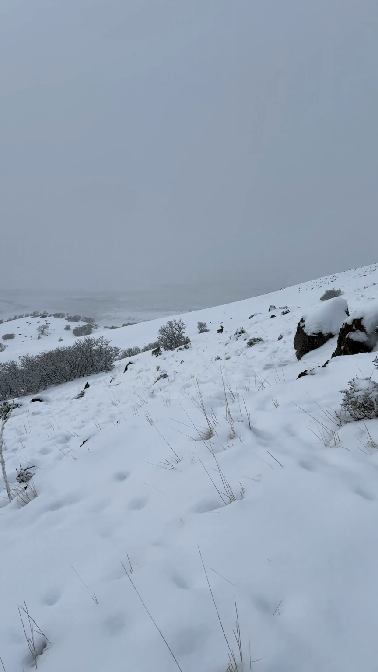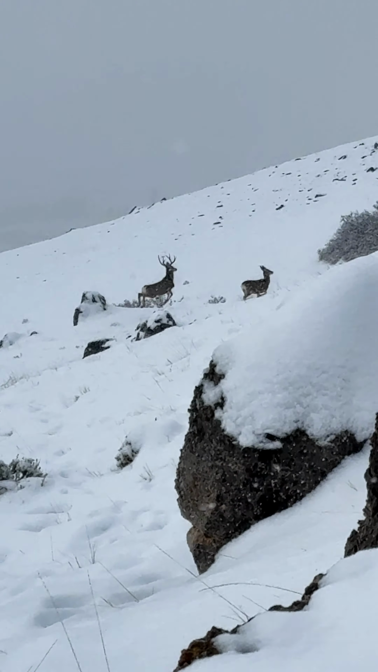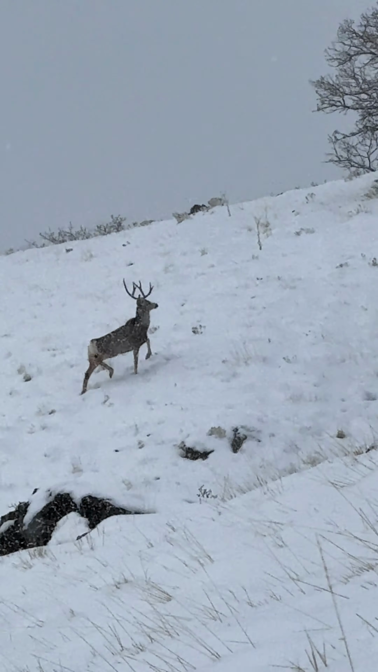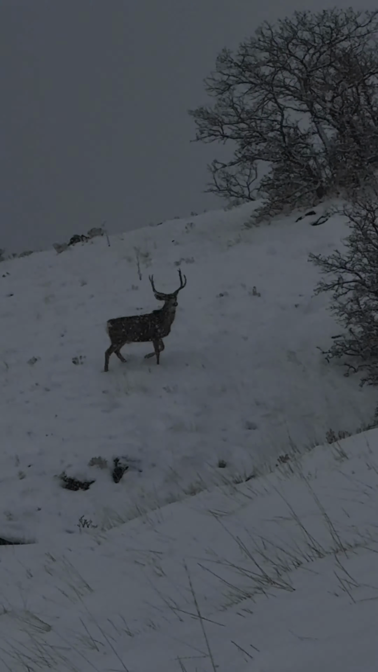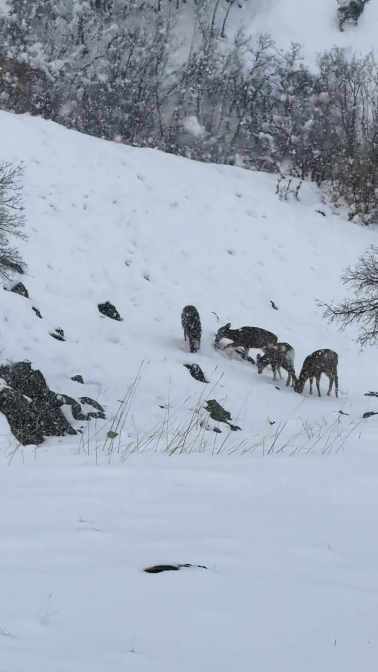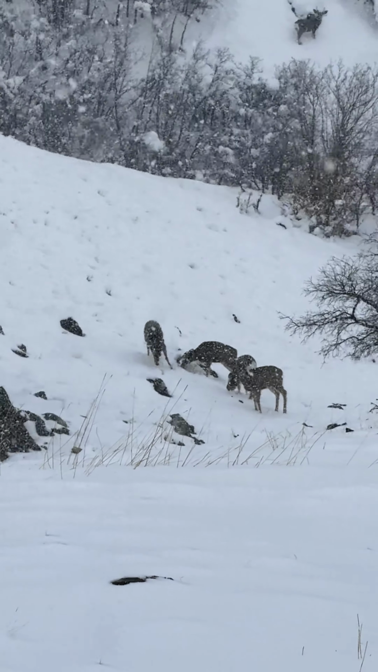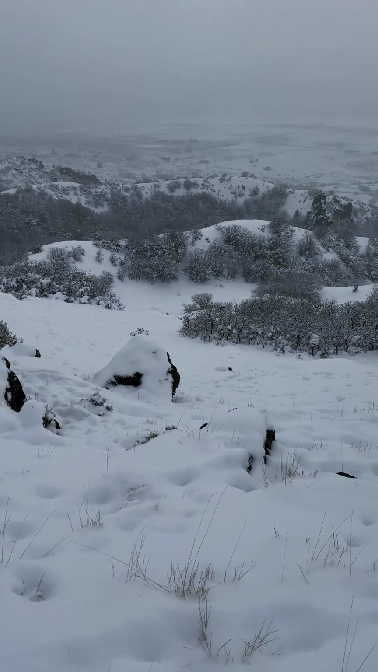That's a buck. You can see those deer 150 yards away. You can see them pawing at the ground, trying to get to the food they like. That was beautiful seeing that big buck. You don't usually see something that big around here.